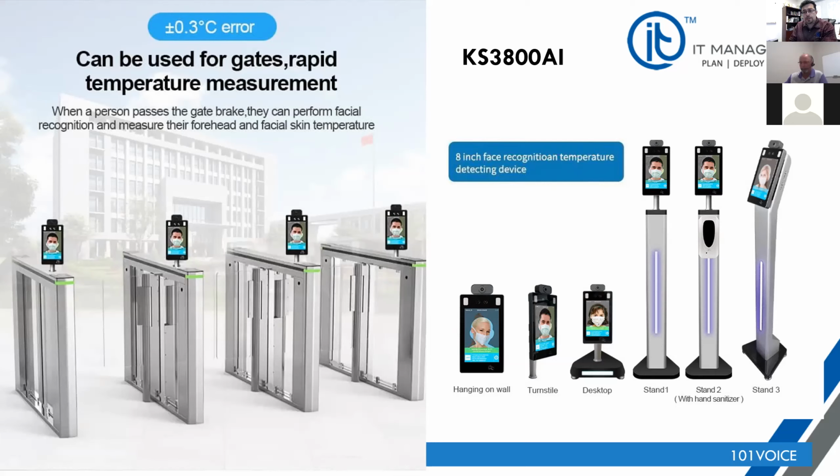These devices are mostly for indoor use, or in environments that are not in direct sun or heat, or that don't have too much of the climate around influencing the accuracy of the device. So that's the kiosk. Like I said, it's a self-contained unit. It can read people at about 2 or 3 seconds per person, even faster if you have it at the right height with the right alignment to the individual. And if you have multiple of these, then the data can be synchronized back to the centralized management system. That's for the kiosk, again, KS3800 AI.